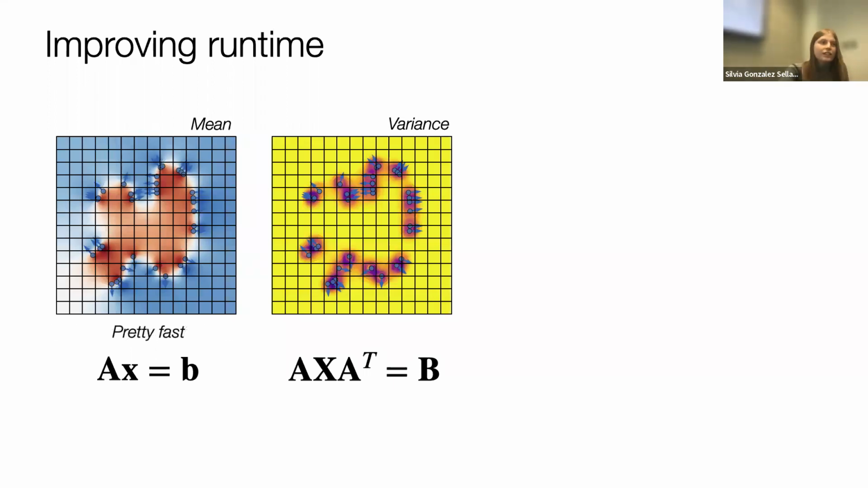But getting the variance, since it's a matrix equation, means solving m cubed linear systems of size m cubed, which is m to the sixth. And m to the sixth in computer graphics means infinity. So this is very, very slow. M is the number of grid cells along one dimension, so 100. So we don't actually do this in our work.